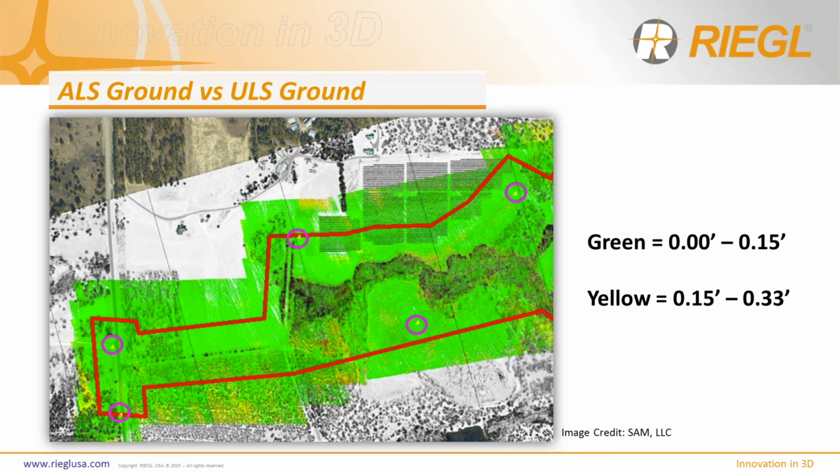And so we've made that comparison here utilizing what I call a DZ raster at this point. We took the unified ALS data set and the unified ULS data set, laid them on top of each other, and had it calculate a delta between the two, looking only at the ground data in this case. So anything that is shaded in green here has a delta of 0 feet to 0.15 feet. Any bits in yellow here are 0.15 feet to 0.33 feet. And you can see circled in pink here are some of my ground control points scattered across the western edge of the project here. And so you'll see we have nice, beautiful green fields here.